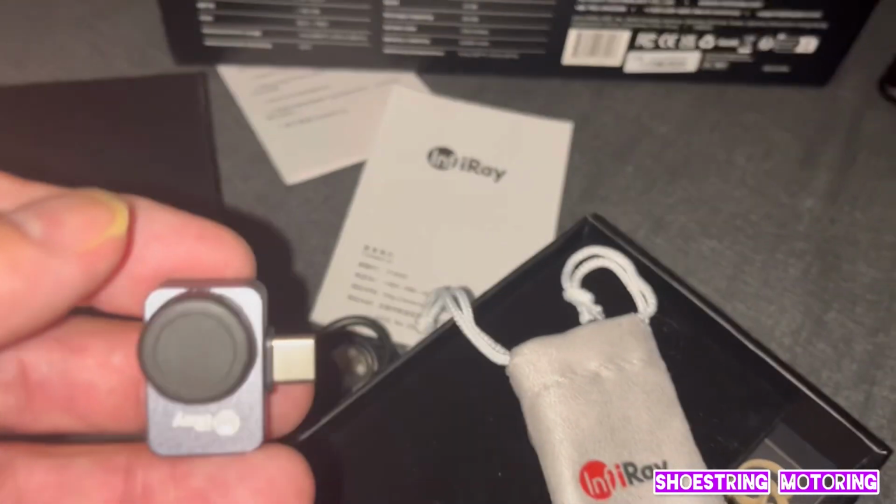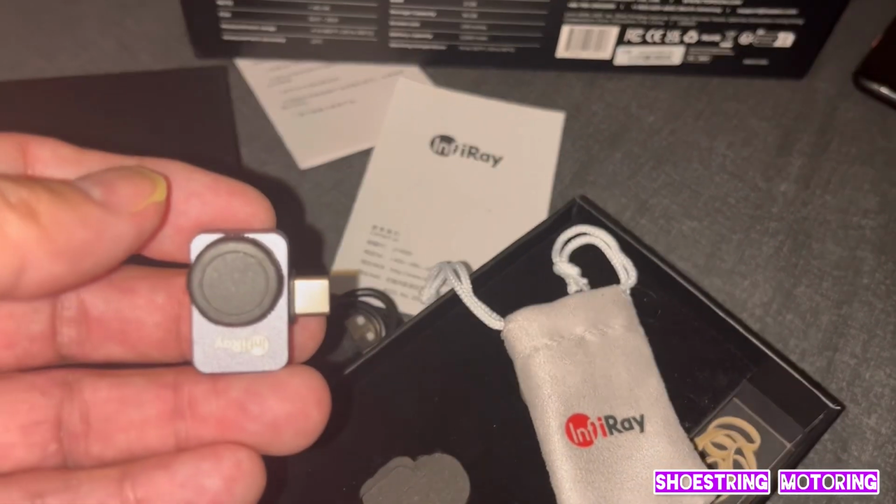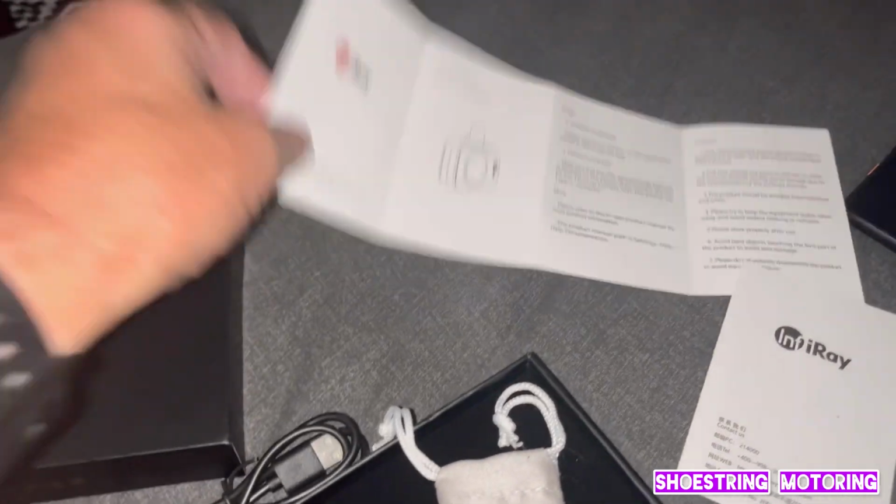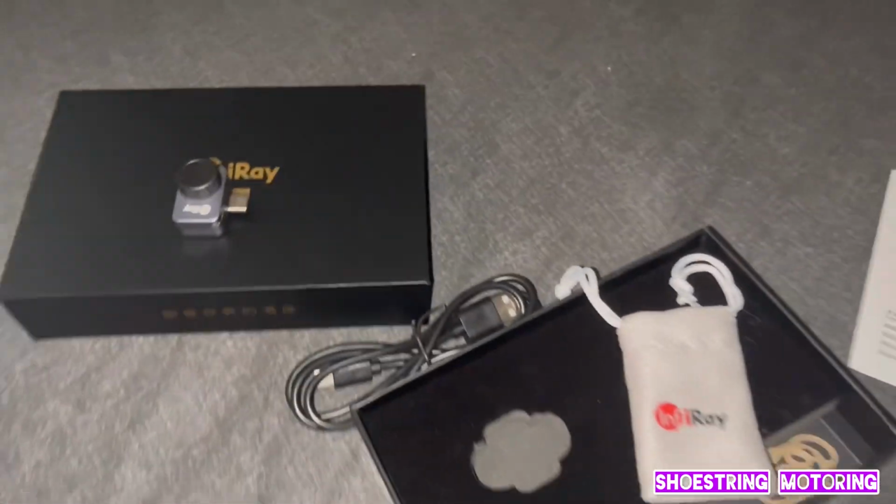Like my car diagnostics equipment, they work perfectly fine, but they're not full feature. There's not a lot of information that comes with this. It was sort of par for the course.